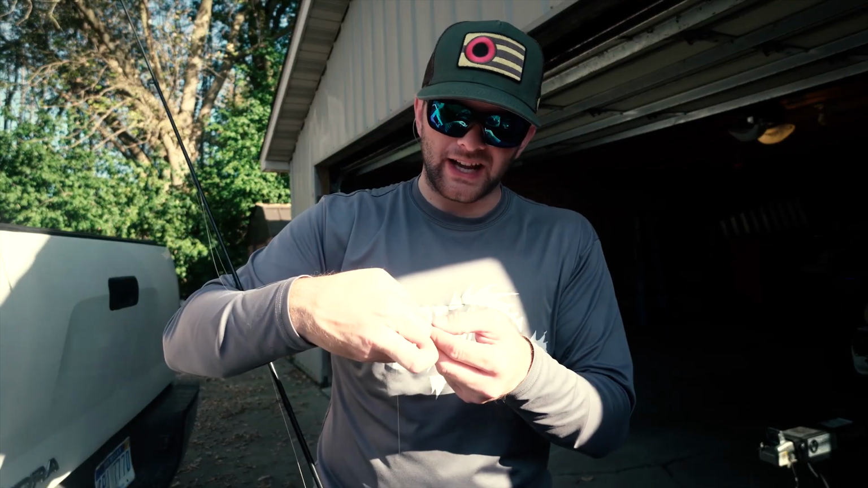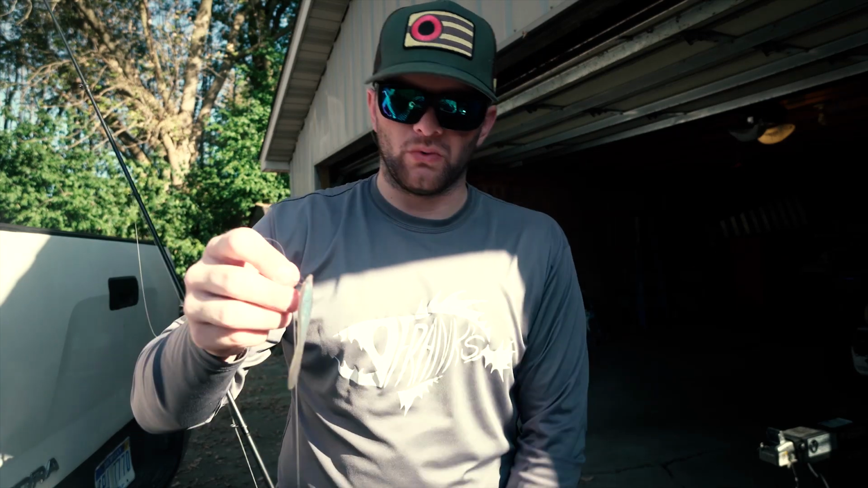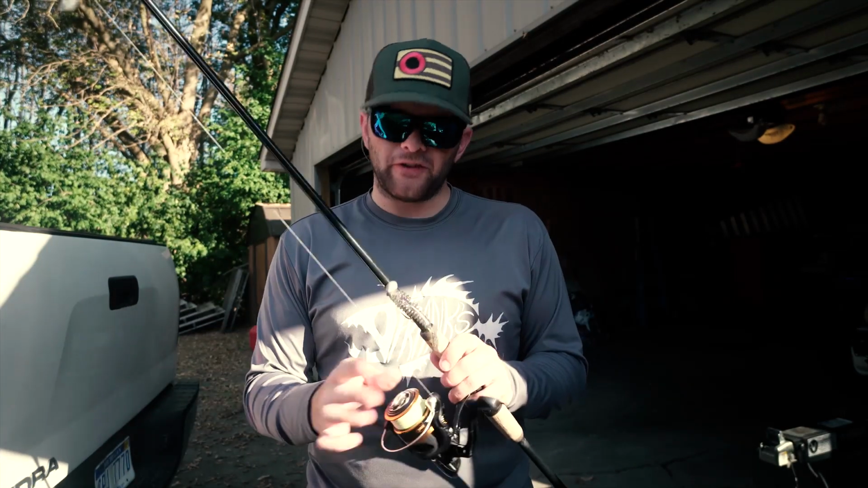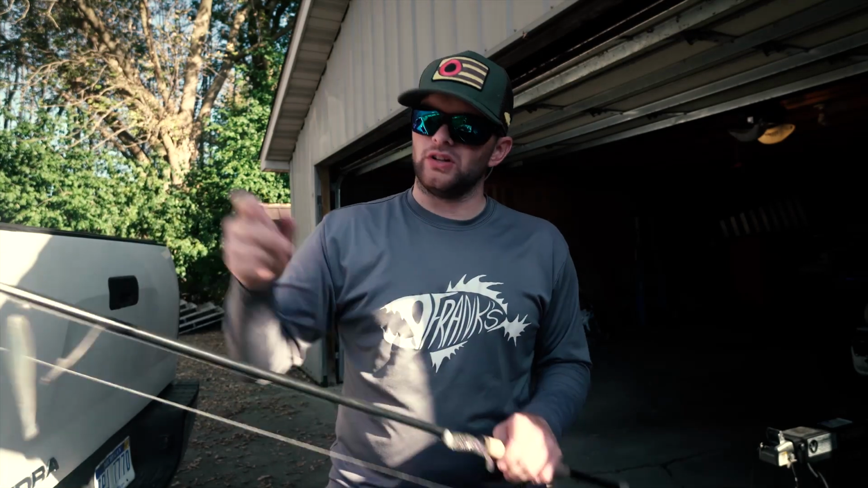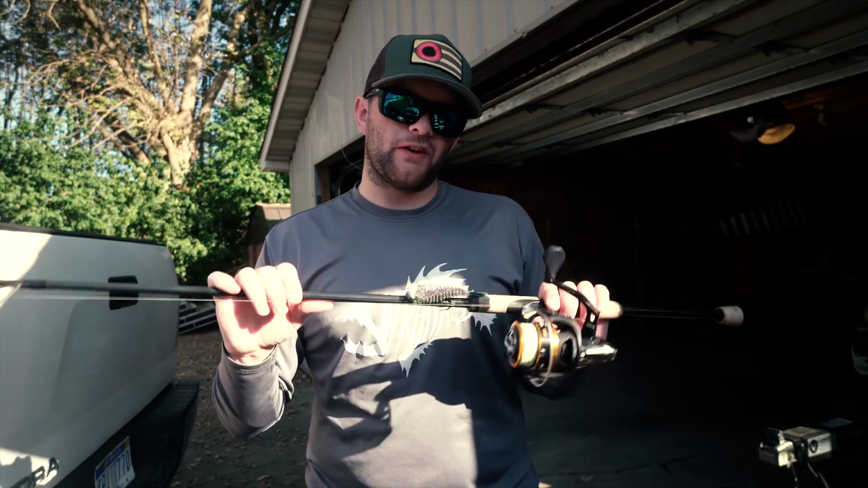And these fish were feeding on little alewives is what we were thinking, or just little minnows down there in the water. And so matching that size and profile and that color was really important. And then I was throwing it on 15-pound braid to 8-pound fluorocarbon. I used a swivel. This is a 7'2" custom drop shot rod. It's a medium, extra fast tip.